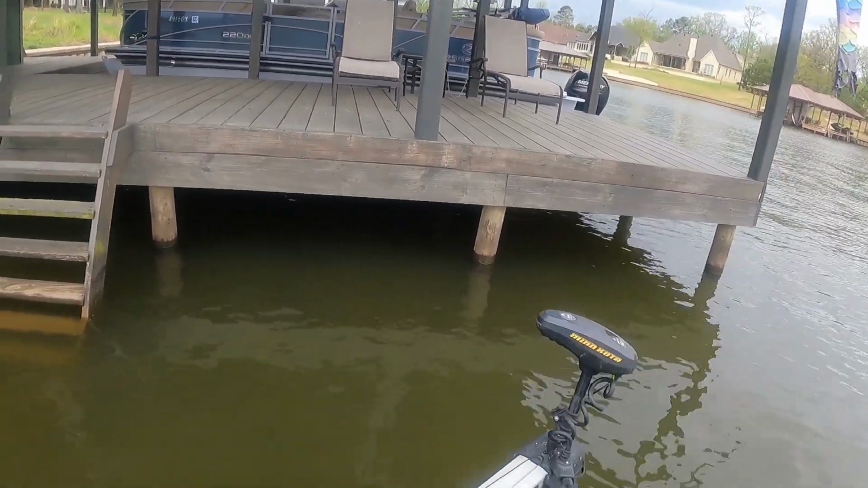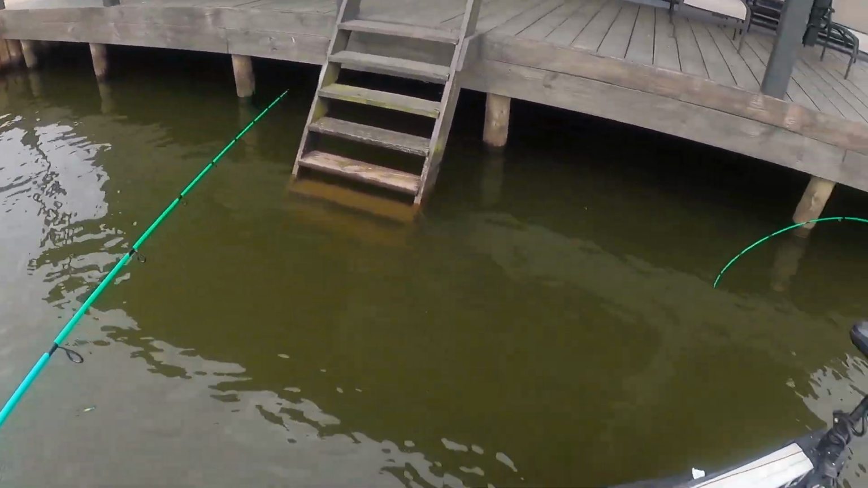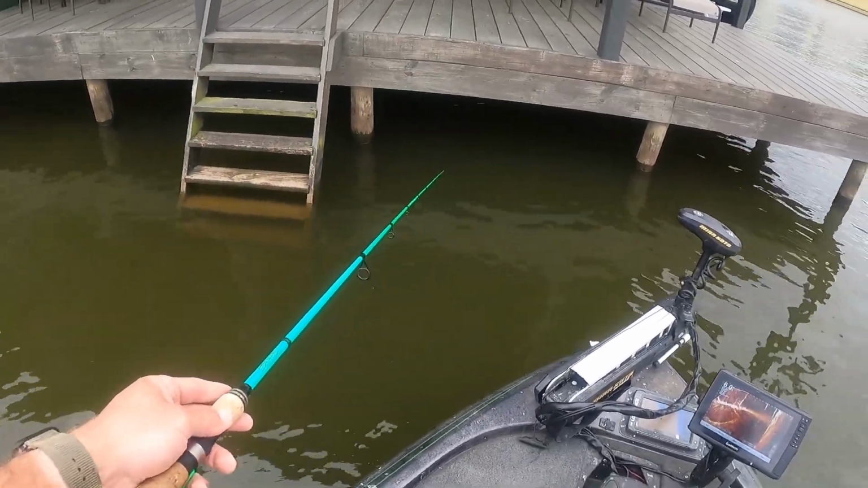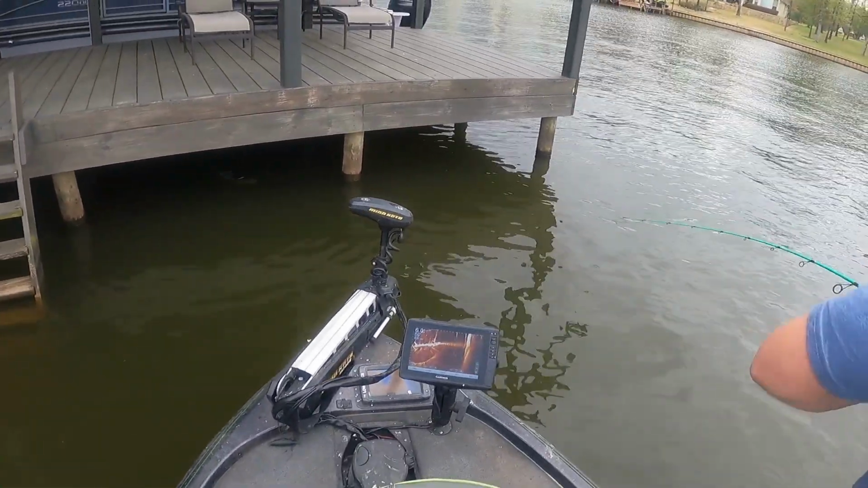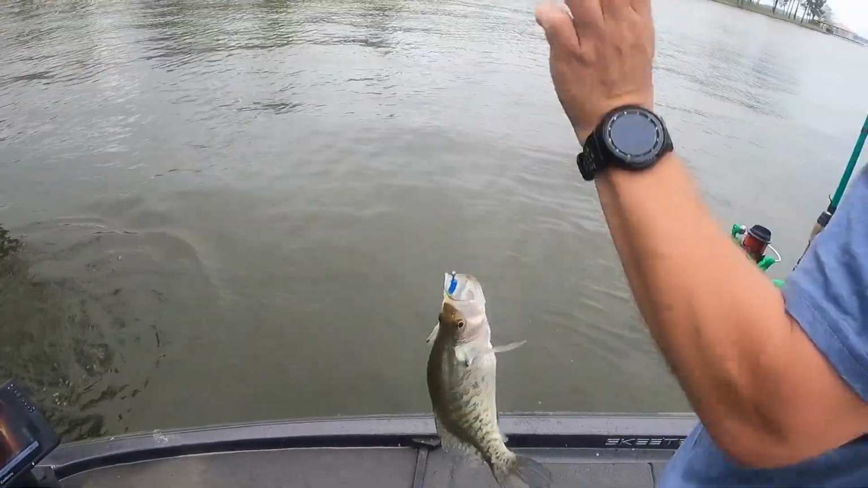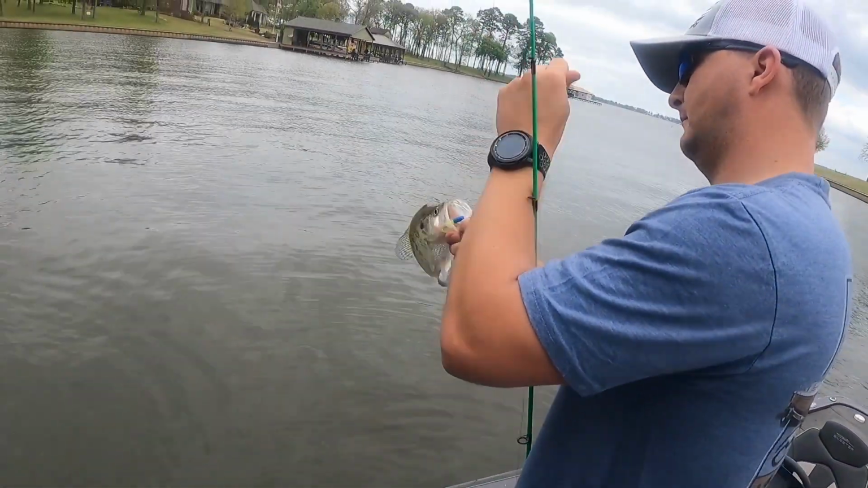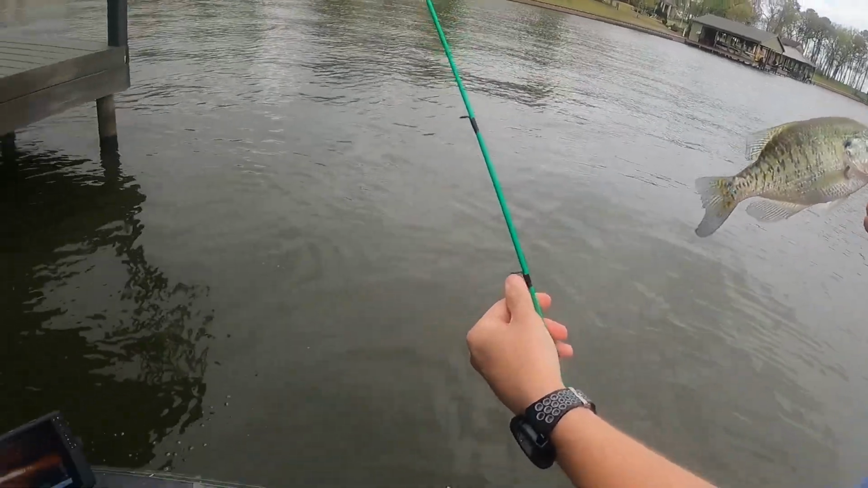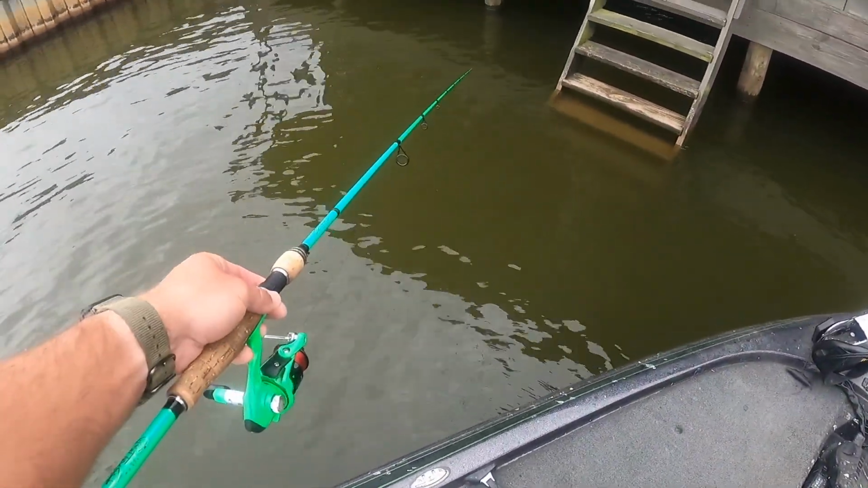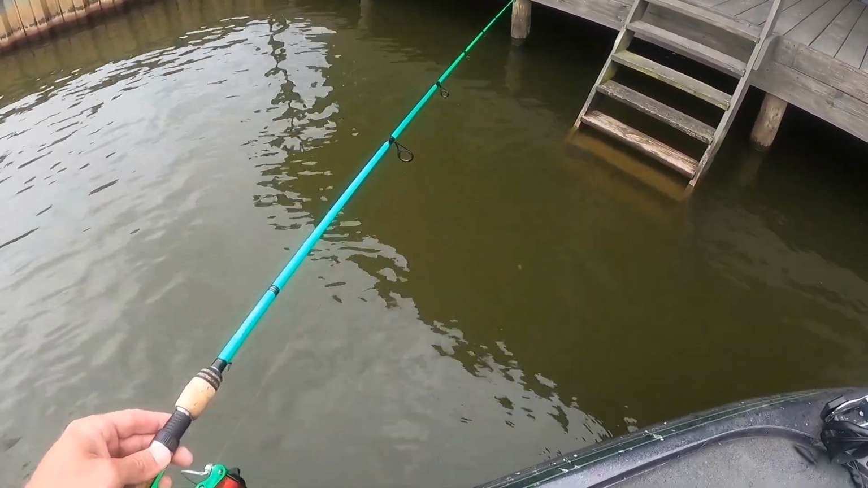I'm a little bit different than a lot of people, because I use a 7-foot rod. Oh, he got another one. Finally found some active fish. Very nice. That's a good one. Some people like the little short 5-6 rods. They work great. I think I can go a little bit further, a little bit more accurate with a 7-footer.